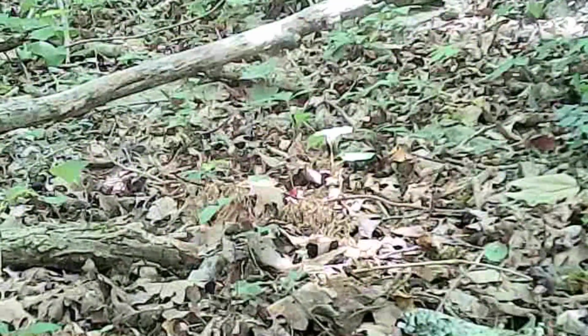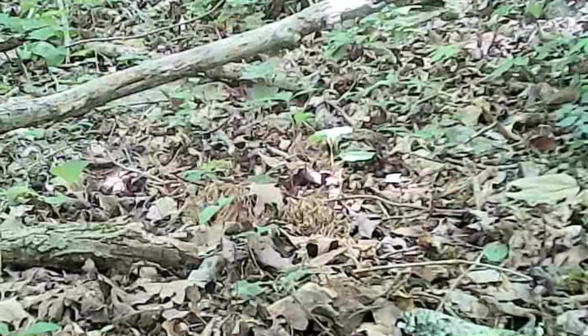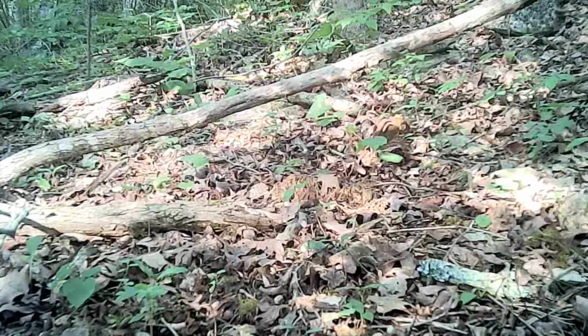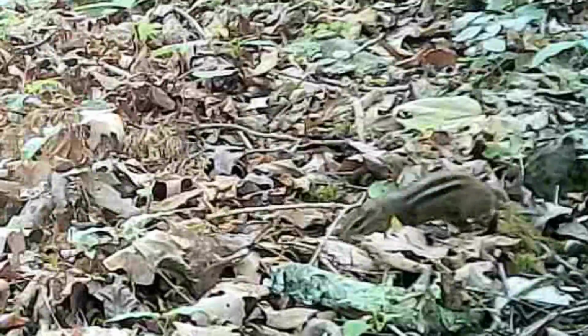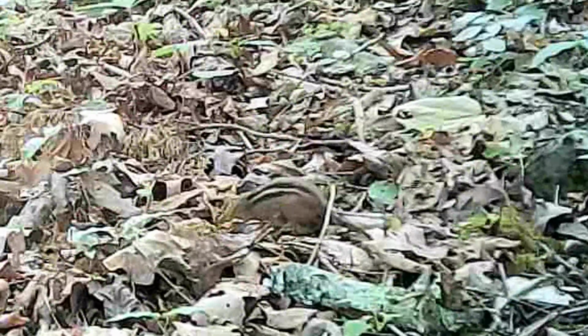And a little wren out in the acorns here. And a little ground squirrel, the chipmunk, still scrounging. Always carrying these nuts, what they can find.